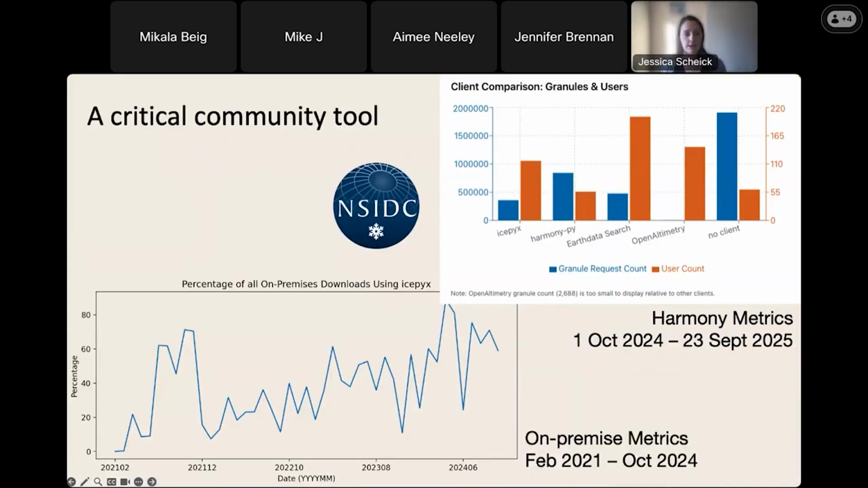As you can see here in these two figures, there have been at times more than 80% of the ICESat-2 data downloads in a given month from the NSIDC, which is the data center where ICESat-2 data lives. More than 80% of them have been conducted using icepyx.